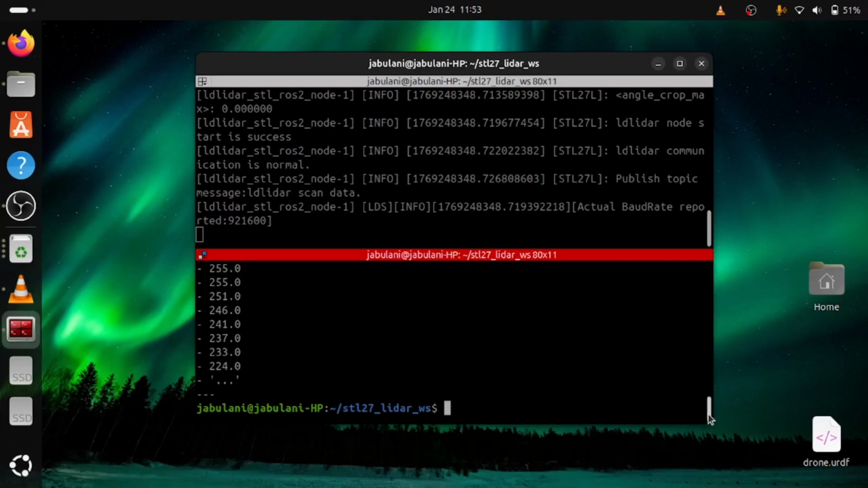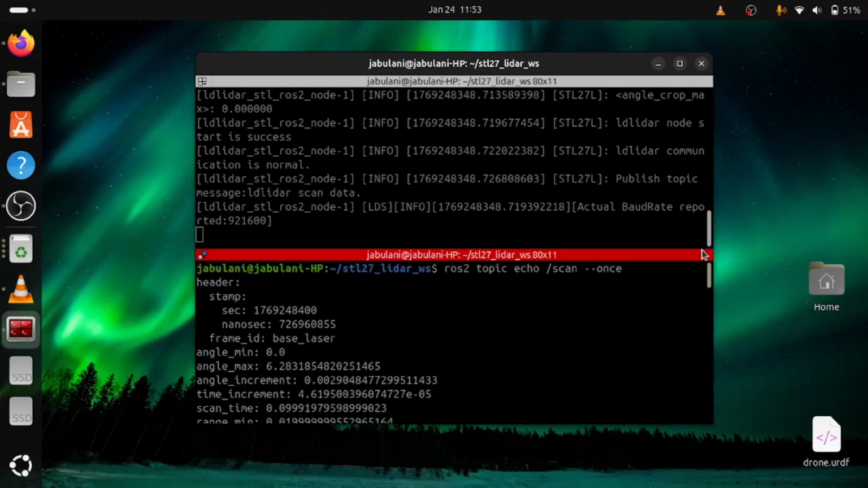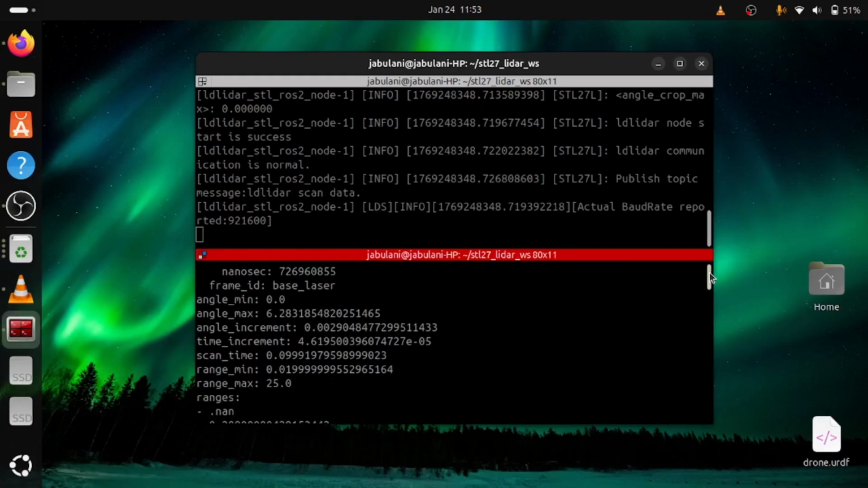So this is our scan message, whereby we have the header, the timestamp, the frame ID, which is the base laser, the angle min, the angle max, which is 360 degrees, converted from radians to degrees, the angle increment, time increment, the scan time, the range min, which is 0.01 meters up to 25 meters. Pretty interesting for a cheap $100 LiDAR like this one.